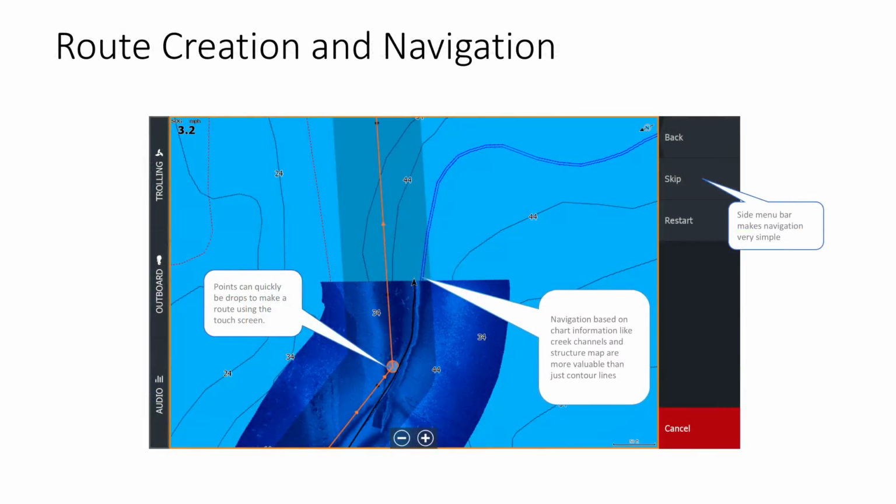Michael Cannon says, which units are integratable with the Lowrance Ghost trolling motor? Michael, I think there's a sheet coming up now, which is actually going to show us. Guys, it says here route creation and navigation. This is a little bit primitive, where you can create from waypoint to waypoint to waypoint, and where you effectively create a route and it will follow that route. However, it does not have contour following.